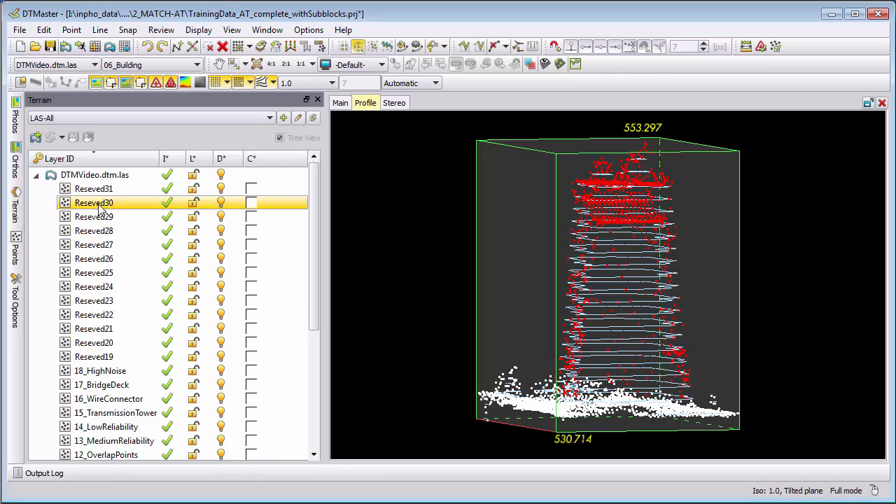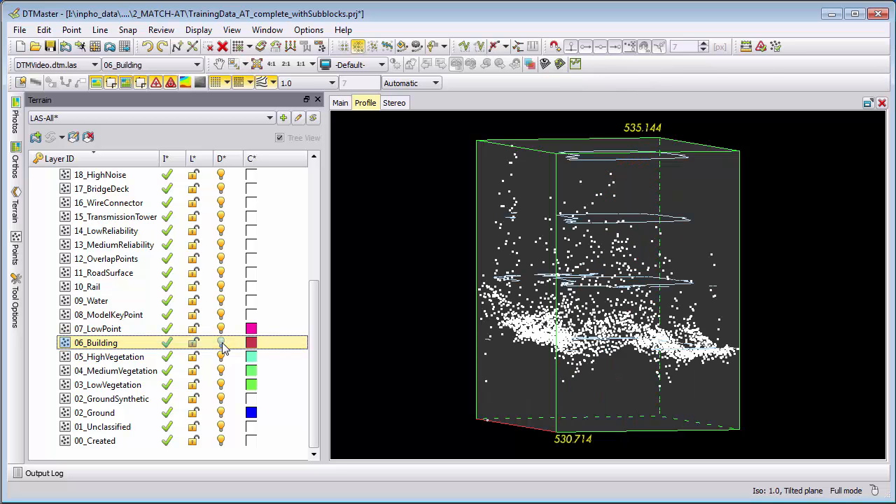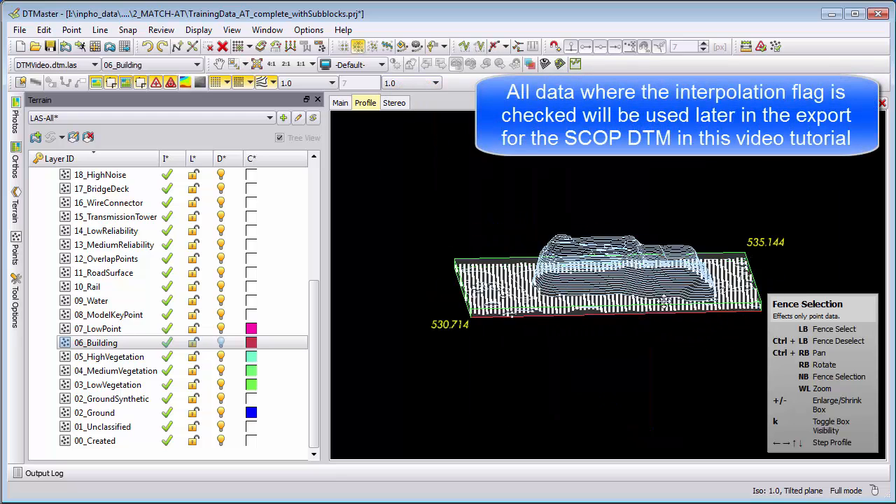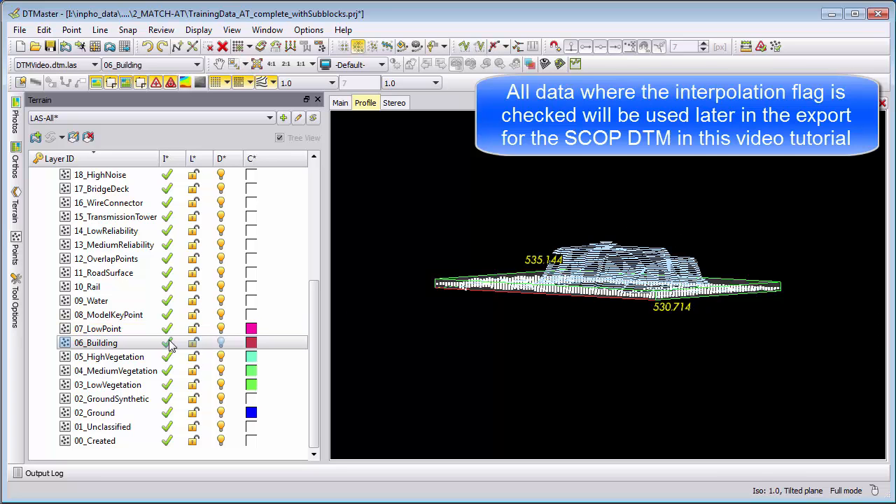If we go to the terrain tab, we have here with the LAS file our standard classes from the LAS file, and if I look here at building, then these points now are here inside of the building layer. And when I remove the display, then we see here the points are away, but they are still used for the interpretation of the contours, which is handled by this interpolation flag.